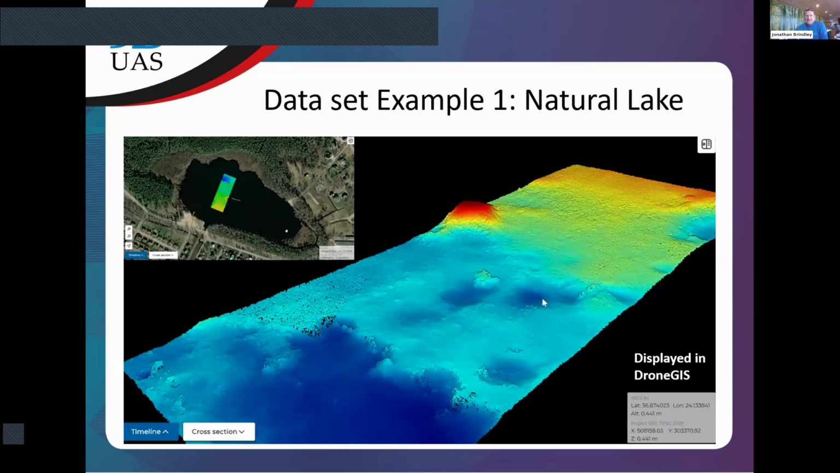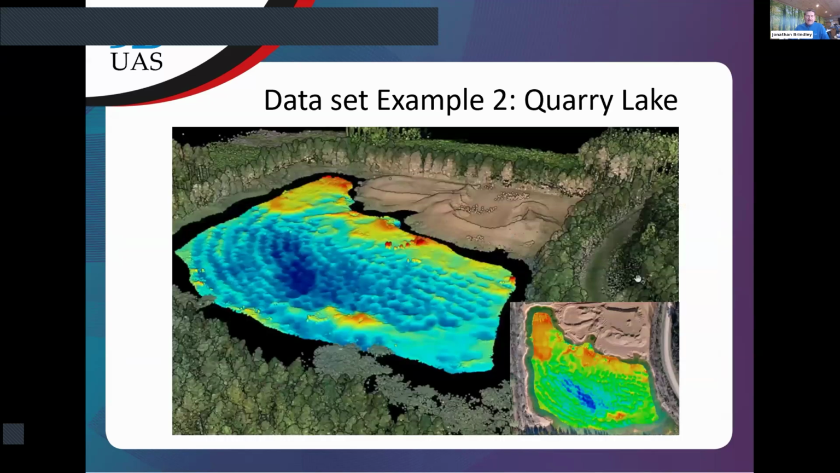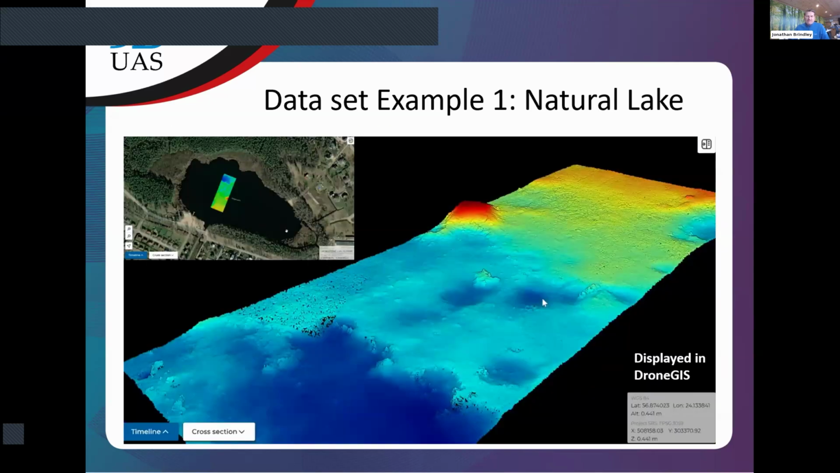As you can see here, these are all displayed in Drone GIS, which is a very handy GIS system if you've not used it. Very easy to use. So that's the lake. I will put a link to Drone GIS into chat. Yeah, that'd be useful. It is good.